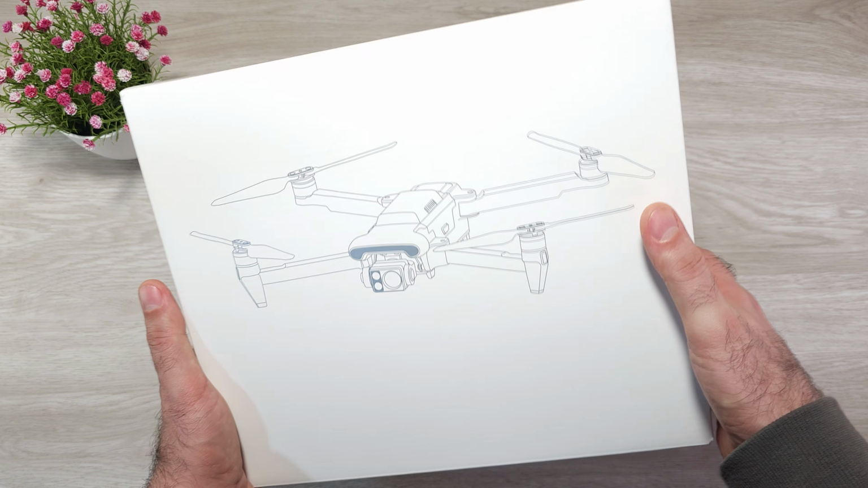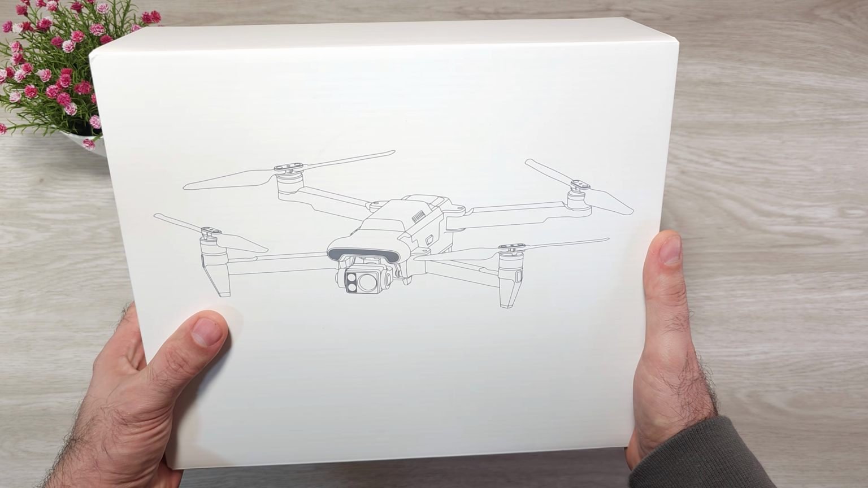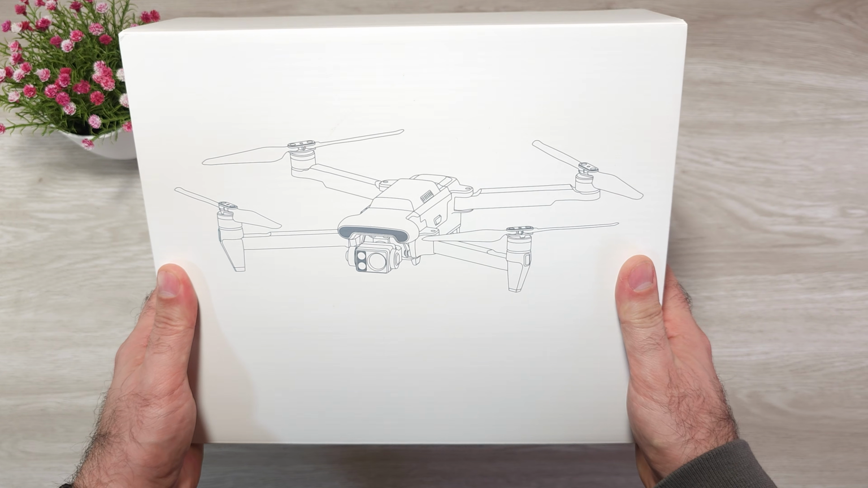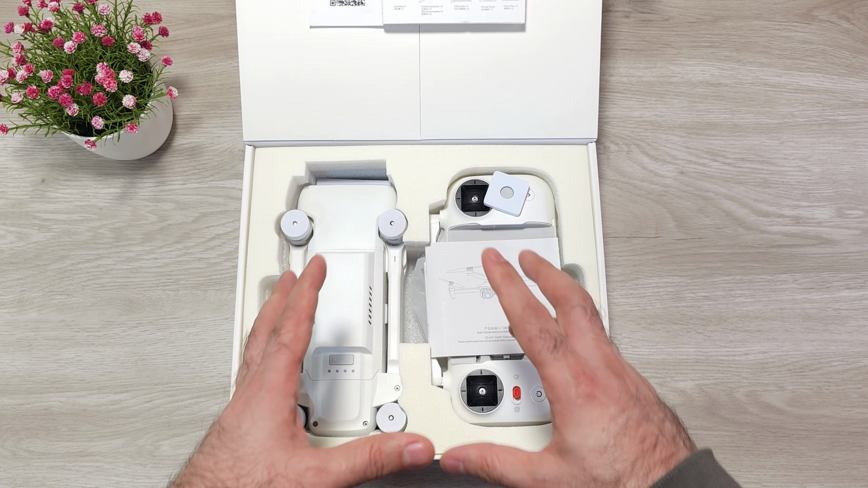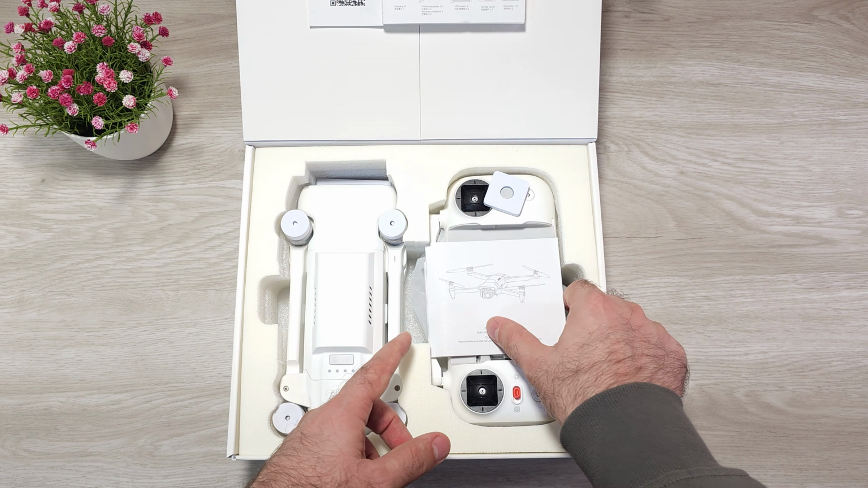Phew, I have been waiting a very long time to see a thermal camera drone finally in the cheaper segment, even if it comes with a few compromises. So let's see what's inside this box. The packaging is basically the same as the other X8 series. Even the remote controller, all the accessories probably the same, but let's see.